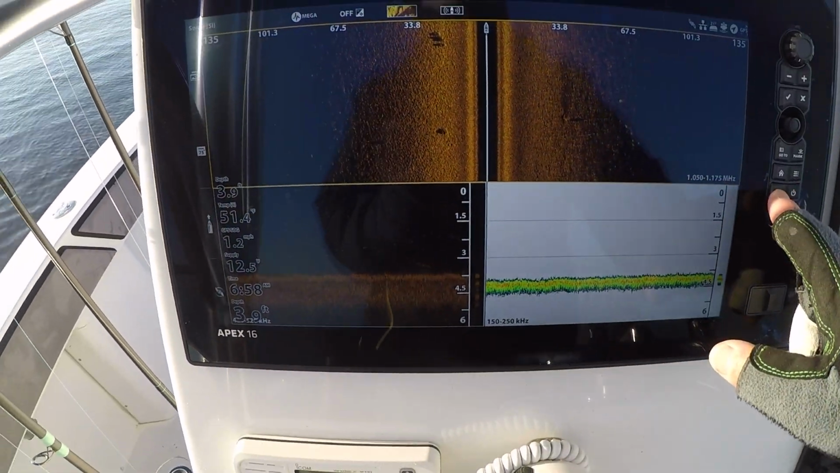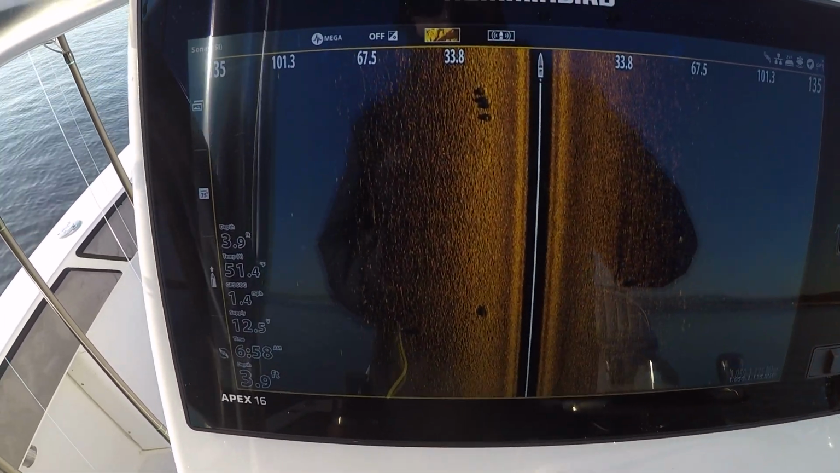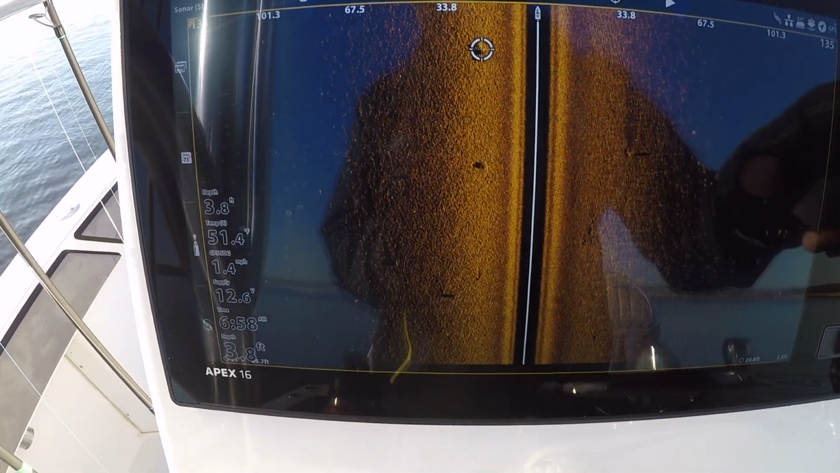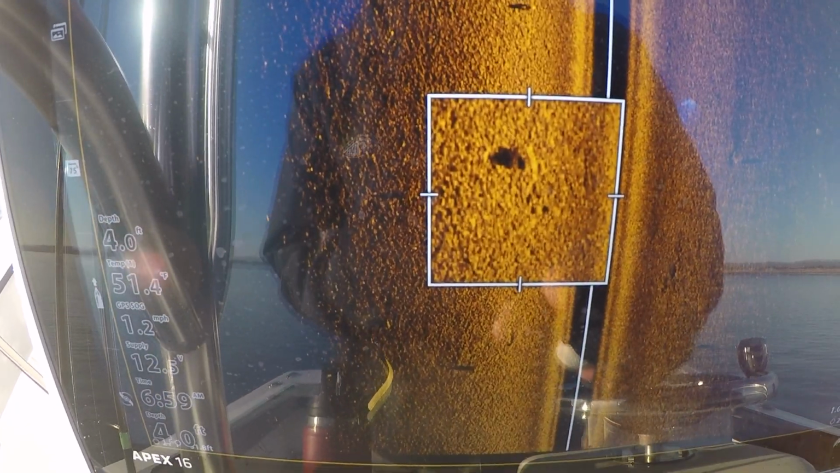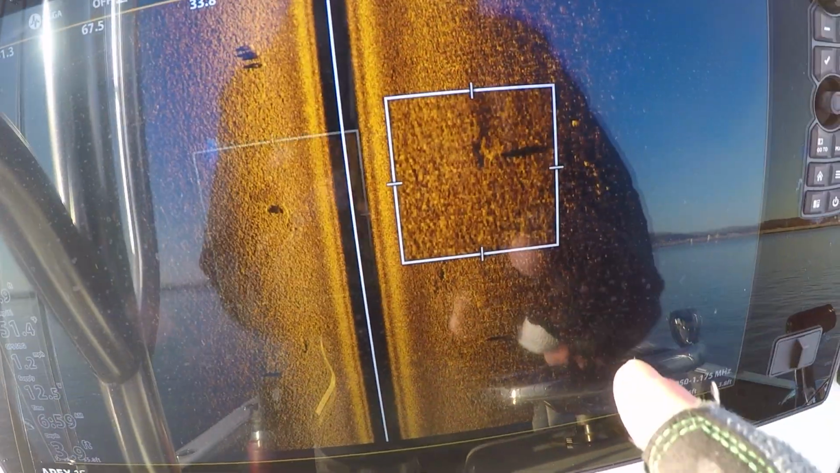Here we go, we're marking some fish. I'll show you these right here. Those are schoolie stripers, it looks like. Another one right there.